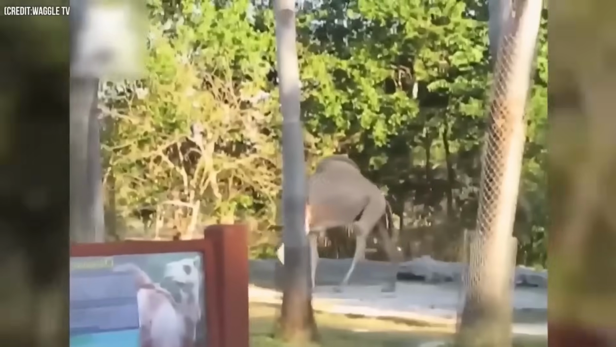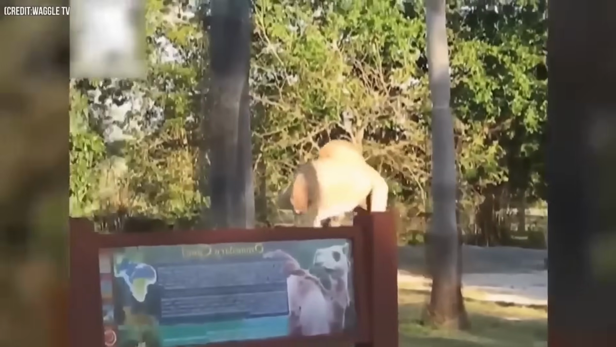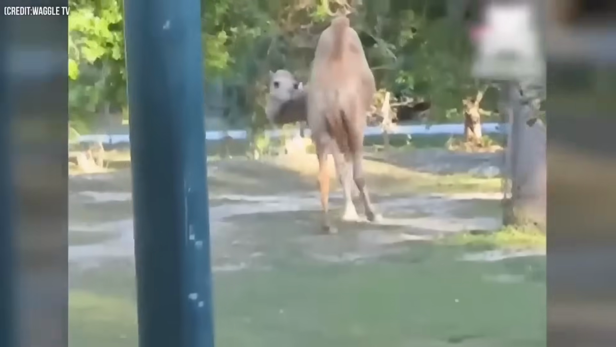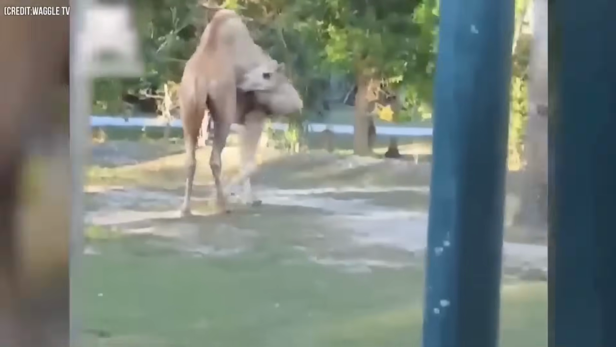People wondered how it was possible for the camel to survive without a head. Well, don't panic. The camel isn't really headless. It simply has its neck and face turned at such an angle that it appears headless.